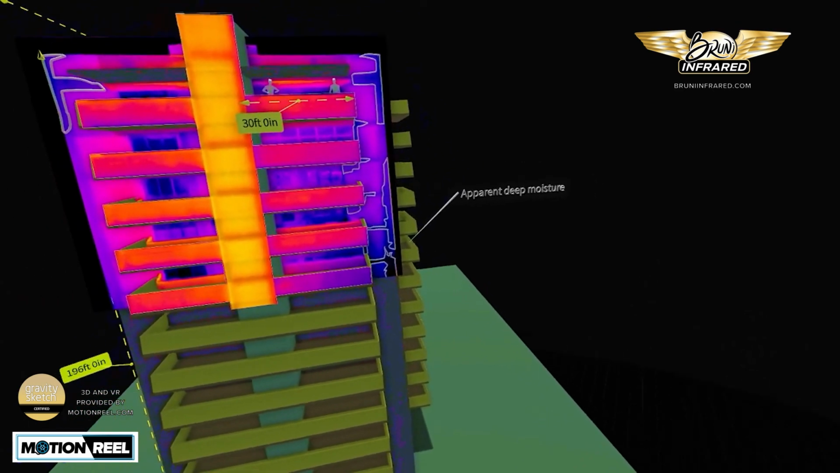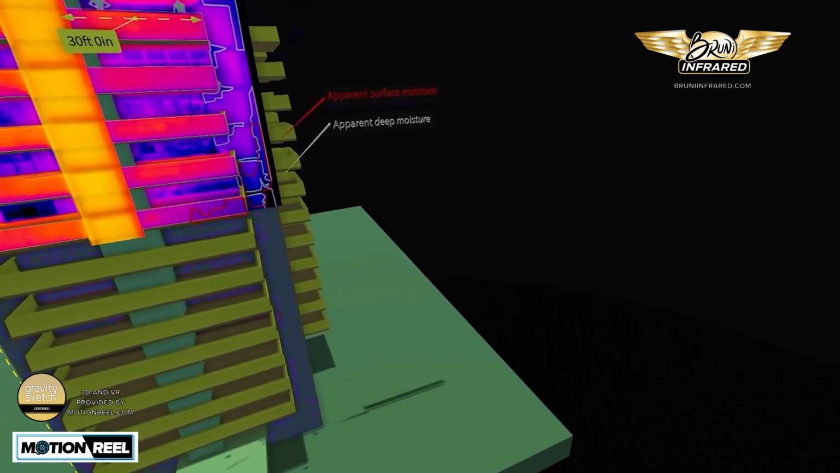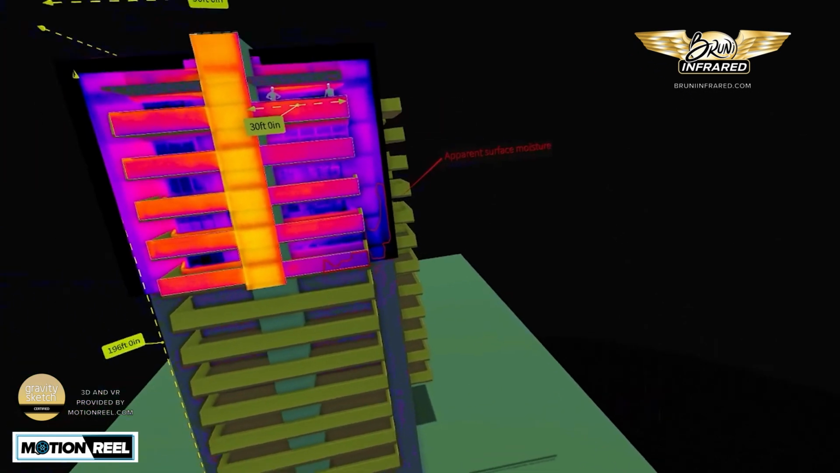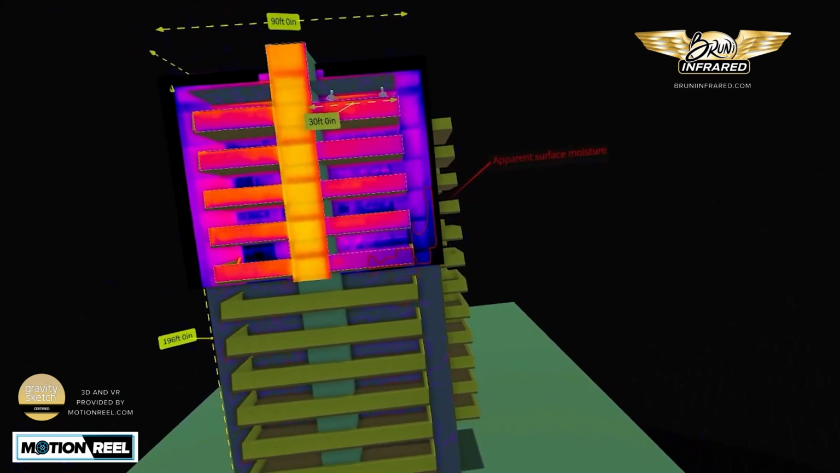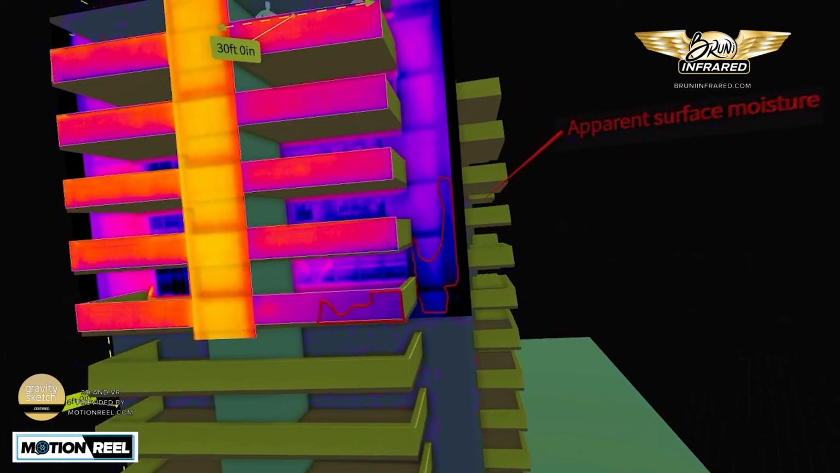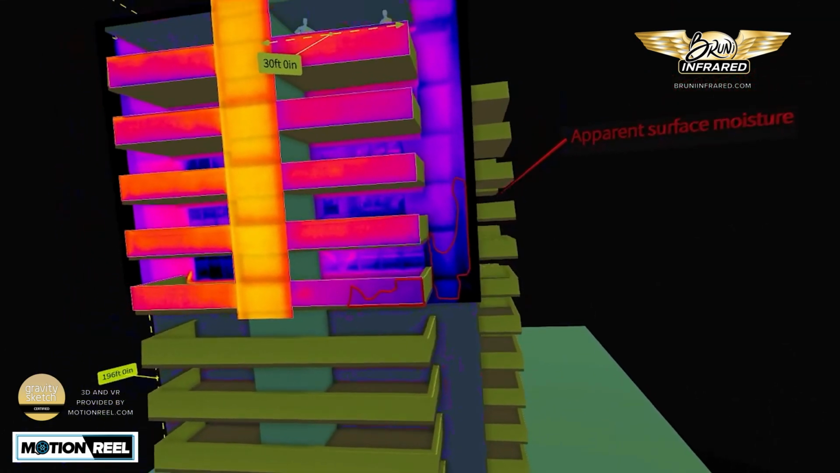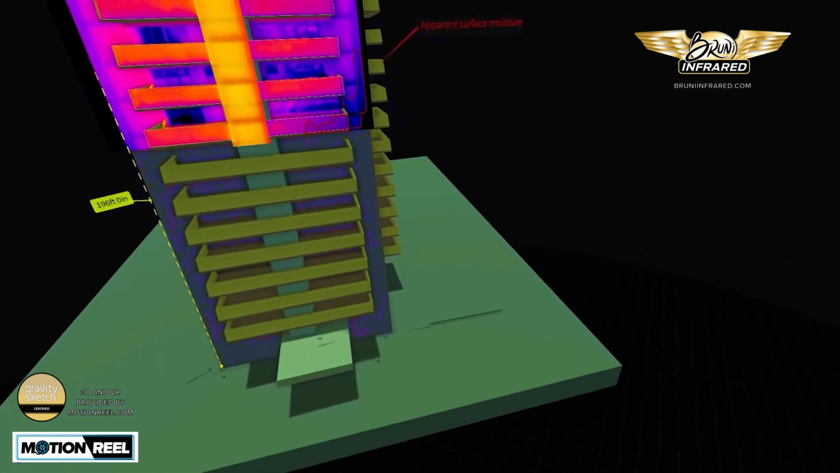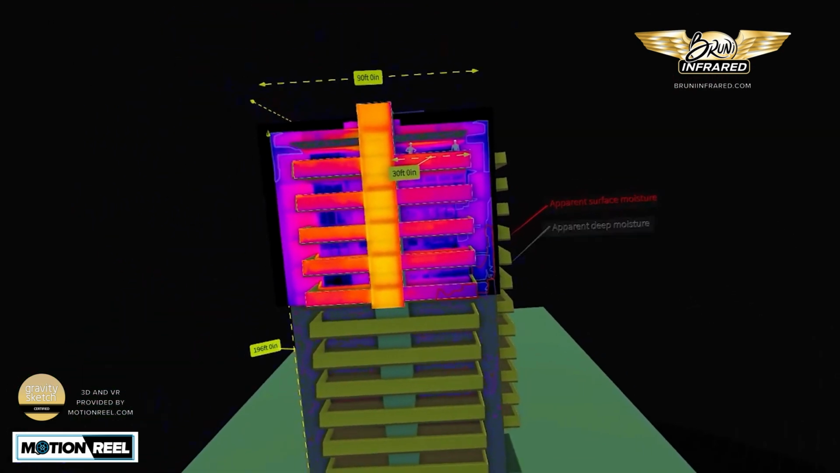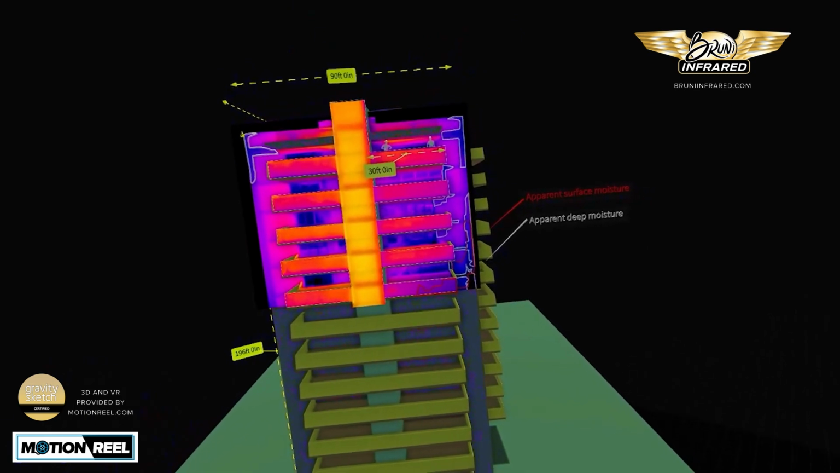So black areas and dark blue areas are denoted, and then we have damp areas of subsurface moisture marked in red that are not quite as bad, but are going to become bad if they're left alone. So they need to be denoted in this report or in this 3D model so that everyone's aware of them. So when you put them all together, it looks like this.